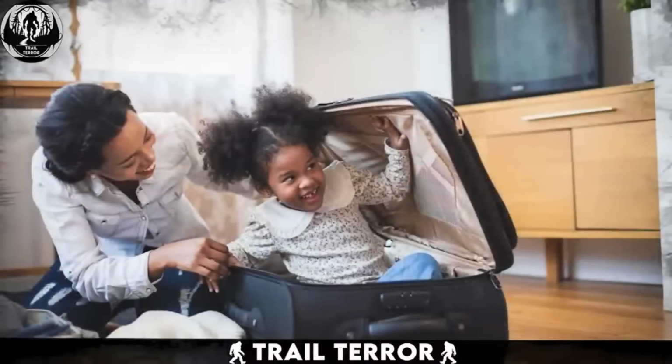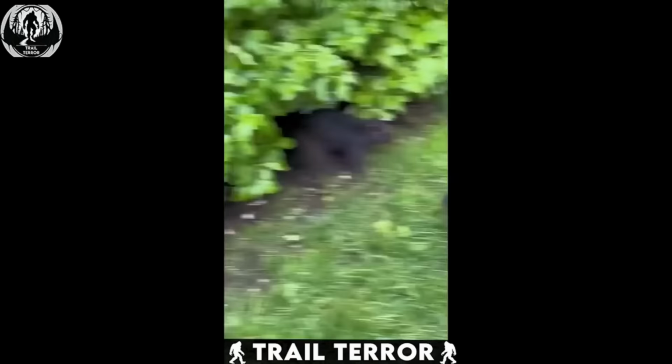Planning a trip, but your kid's already driving you up the wall with all the fuss? Well, what if you could pack them up in a travel-friendly size? Just like this clever squirrel did.